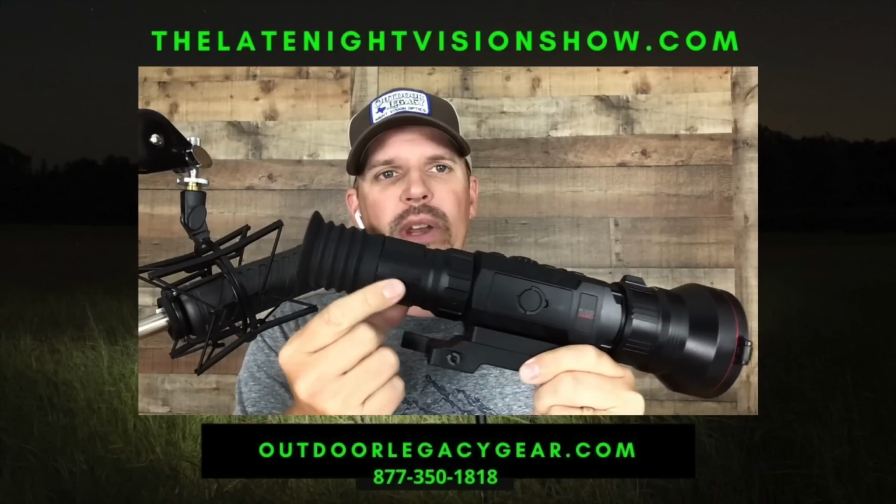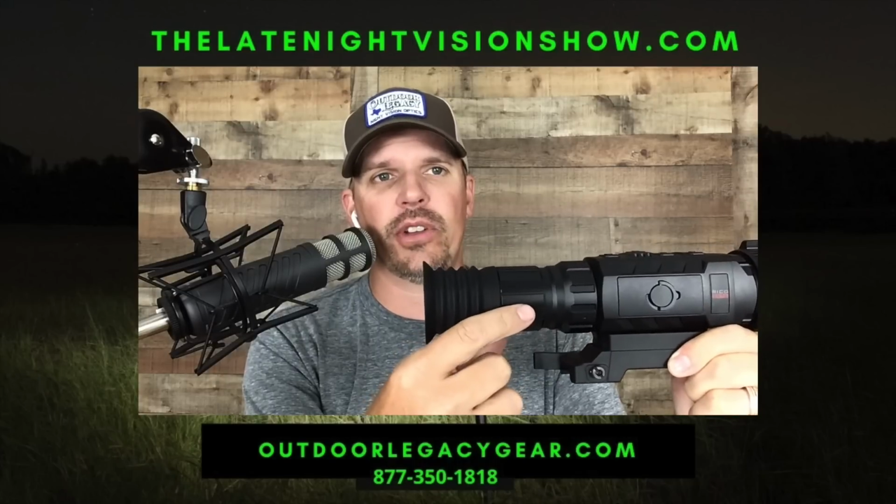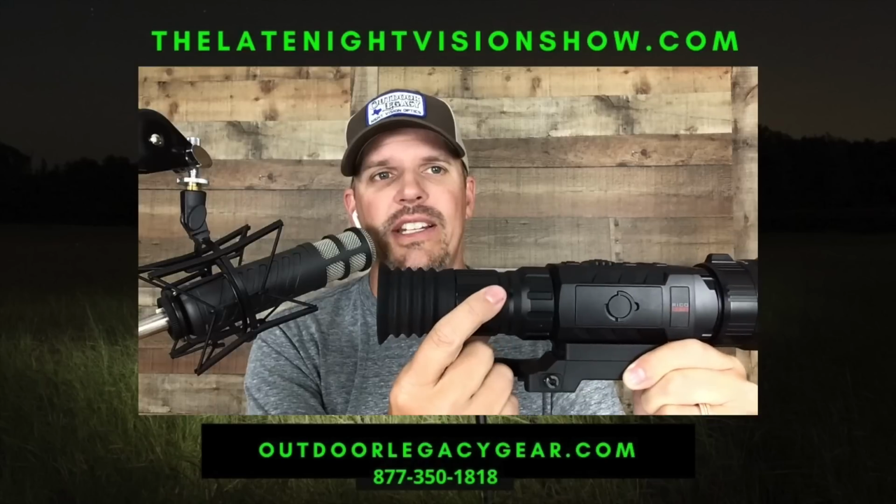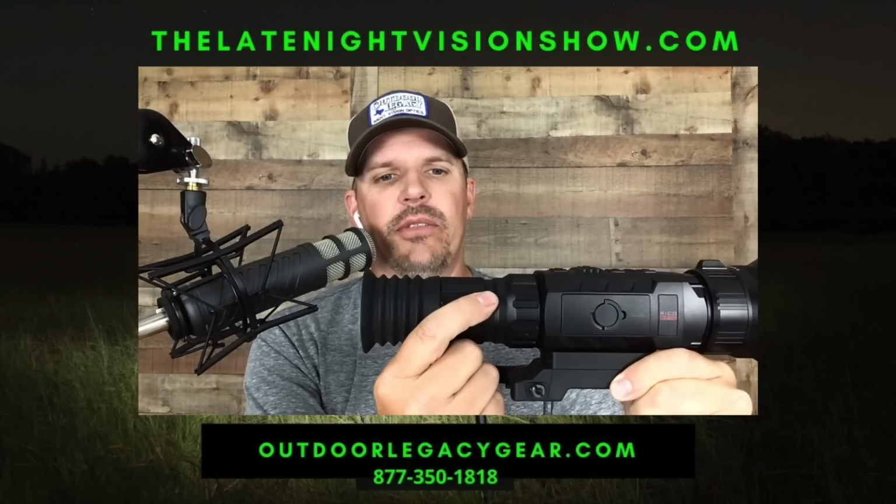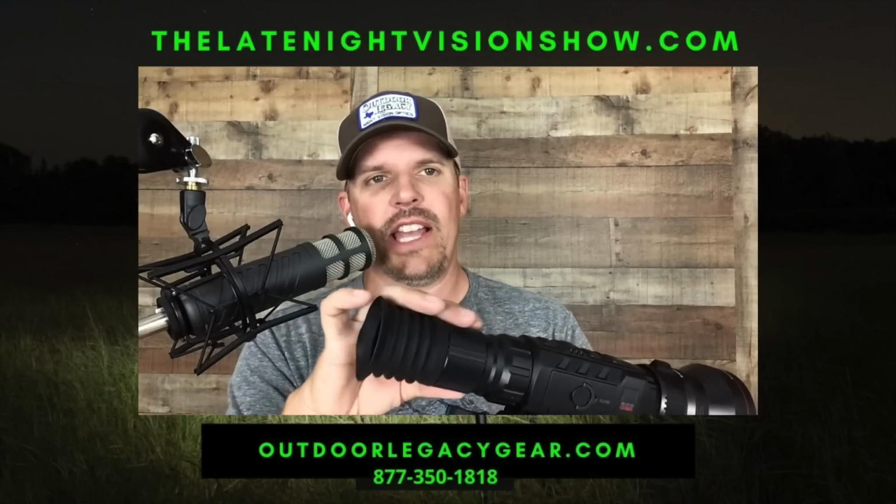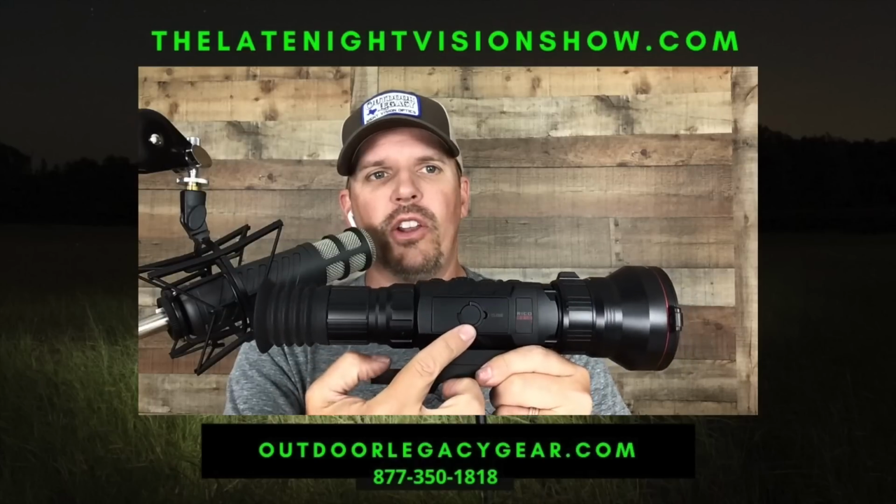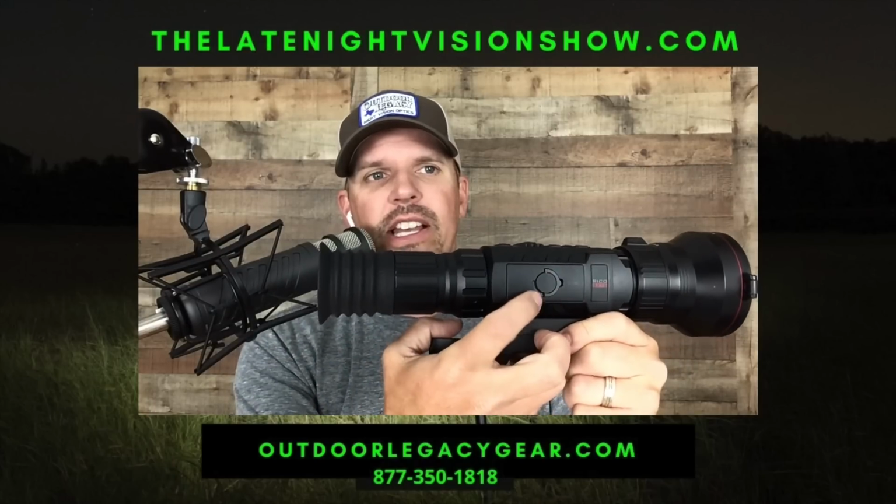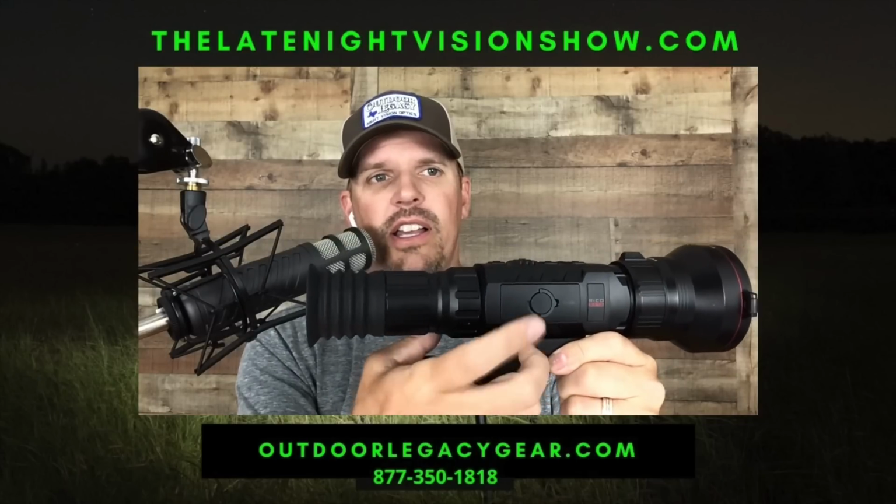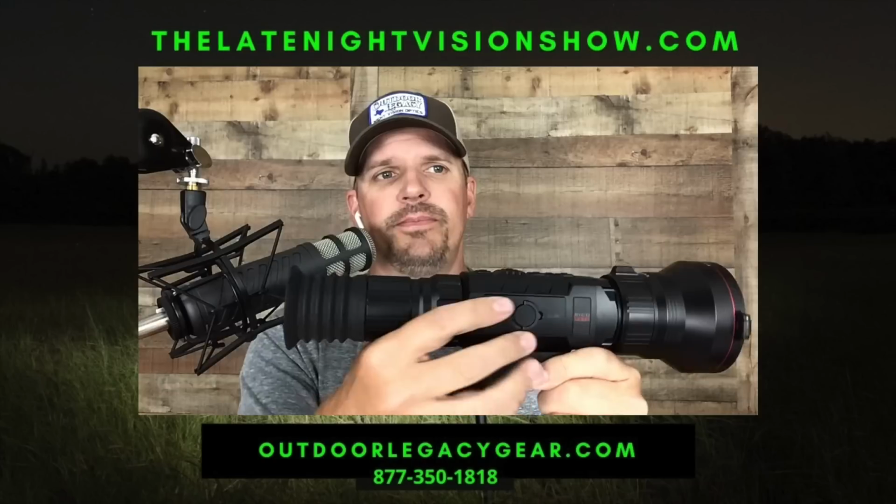Moving forward, we have the diopter focus. This is the focus for the eyepiece. So this focuses the screen to your eye. Where your eye may be different than my eye, you may wear glasses, but you get that focus locked in, you shouldn't have to mess with that anymore. Moving along right here, hopefully you can see this is the battery. It's just like the one that I showed there in the box. It obviously slides into the housing and locks in.